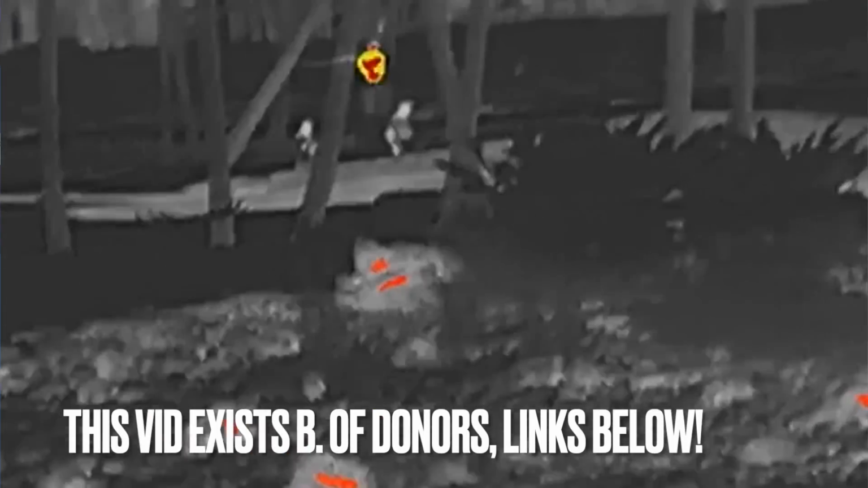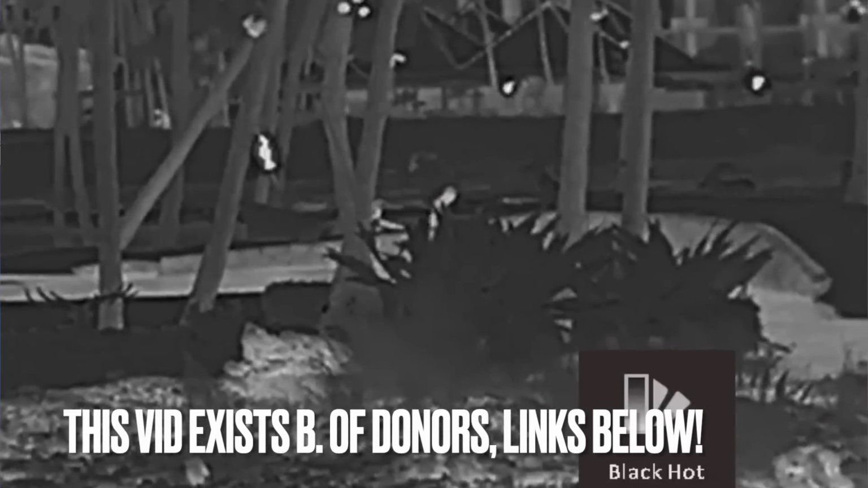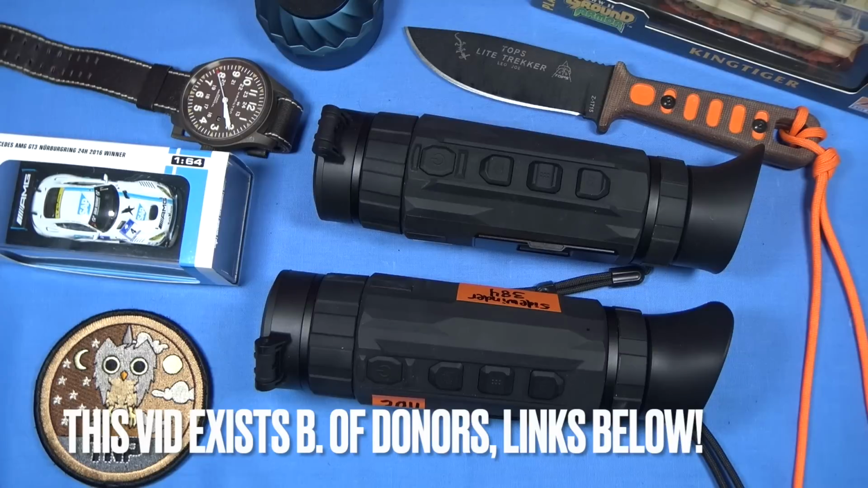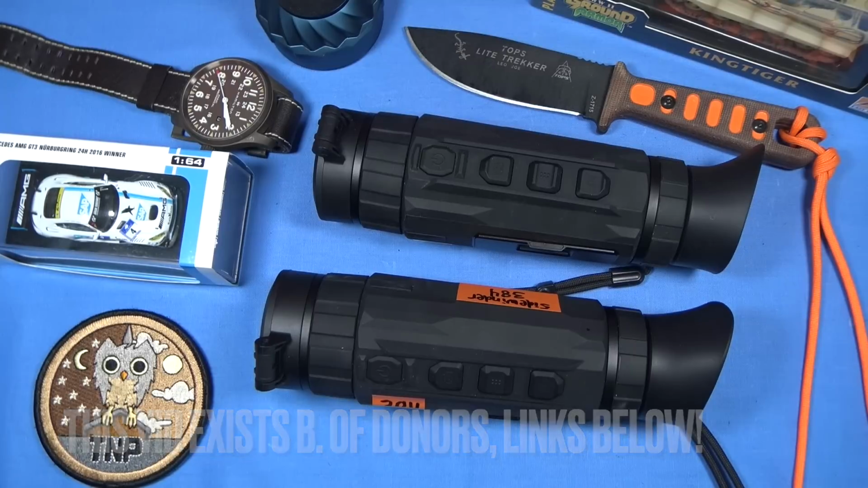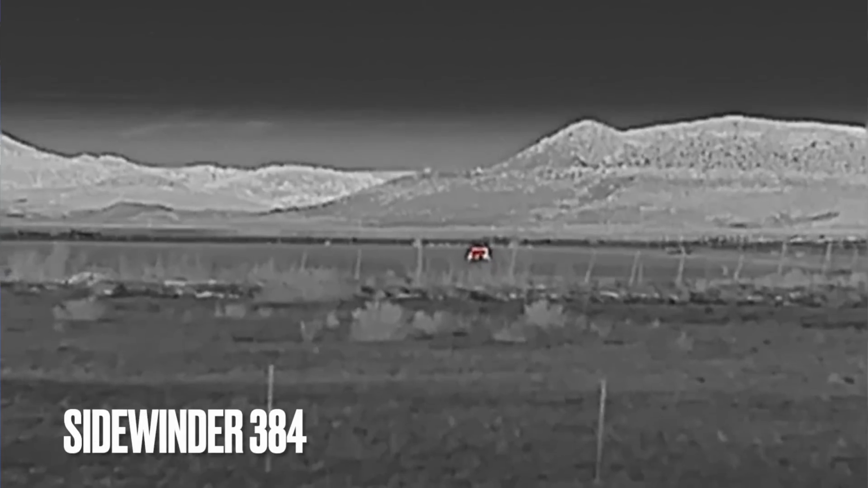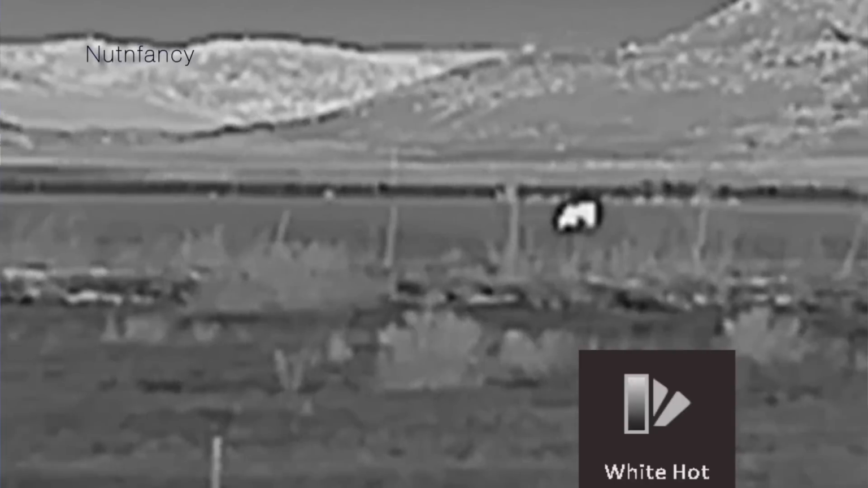I'm going to overlay immediately the video I've taken from both of these units, and I have 2 units that I've tested for this tabletop. I have a 384 Sidewinder, and that is a 25 millimeter objective. And then I have a TM35 640, a 35 millimeter objective Sidewinder. And on that one, I'll just say again, damn. And I have deer footage to show you, and I have humanoid footage to show you. I spent way too much time testing this.